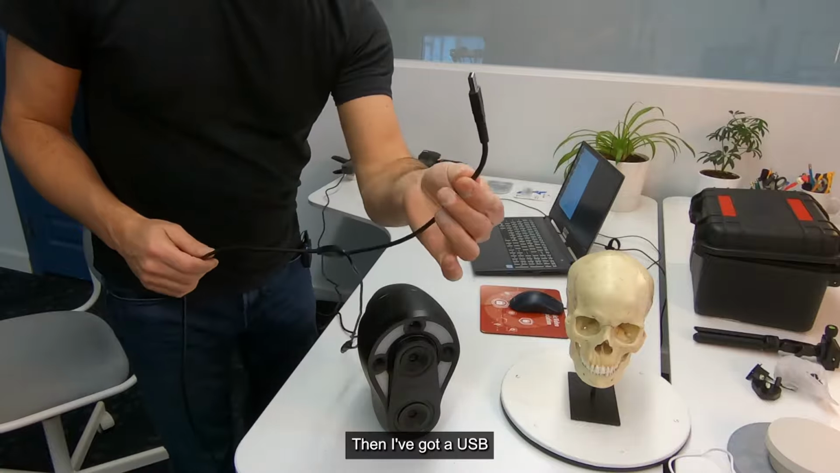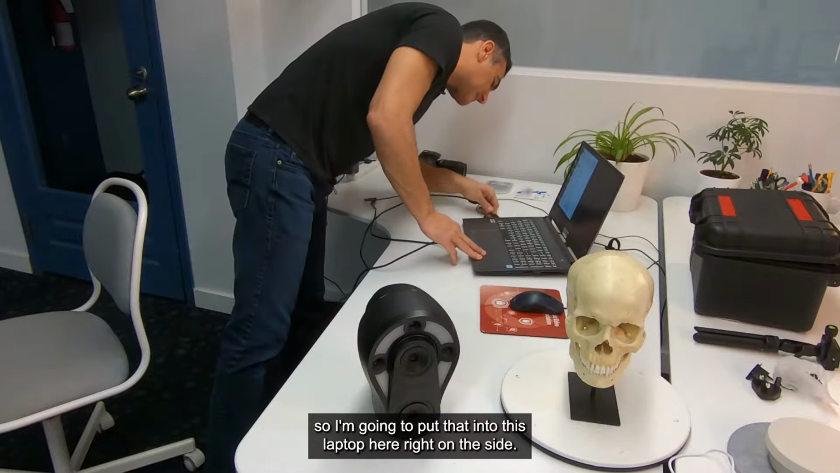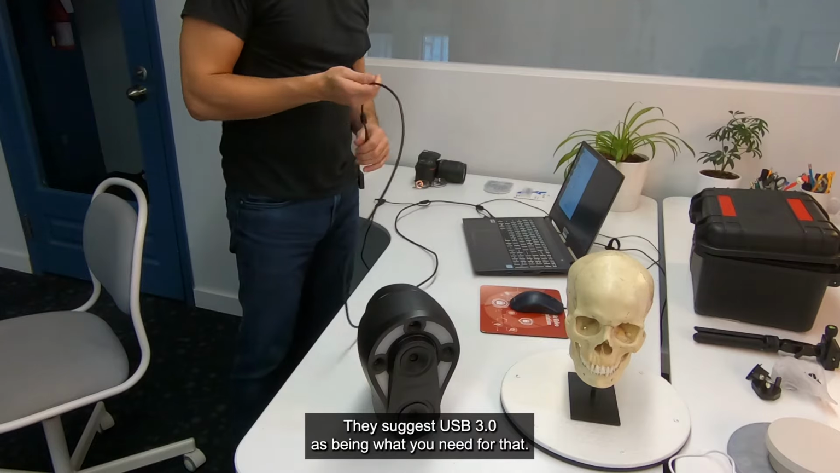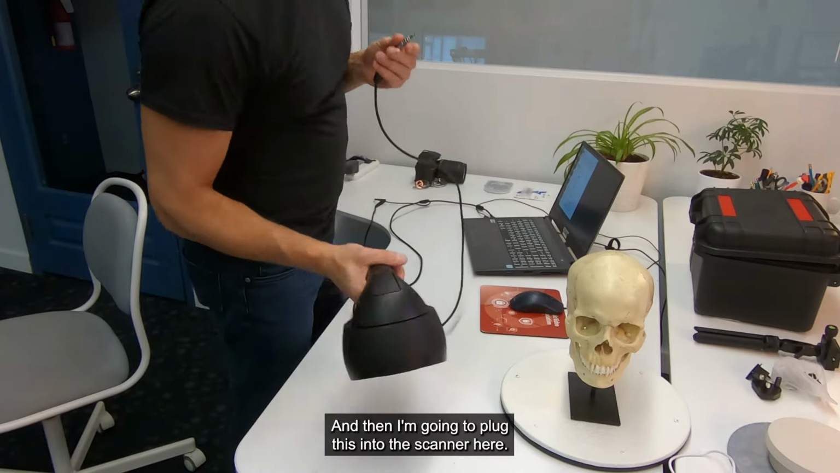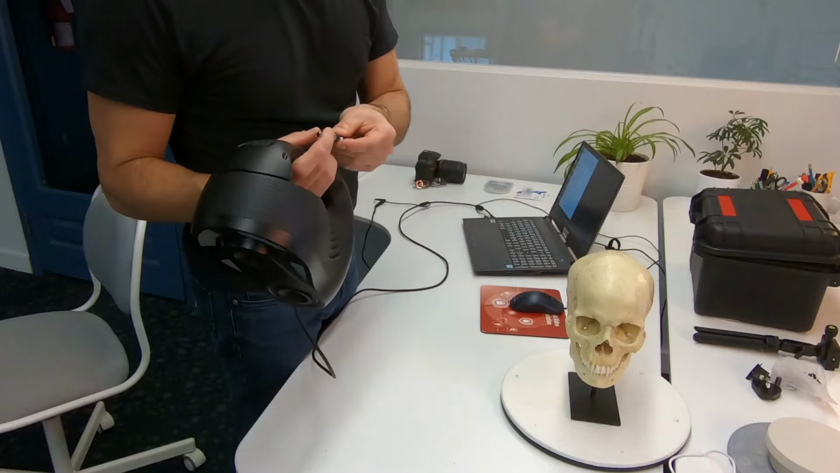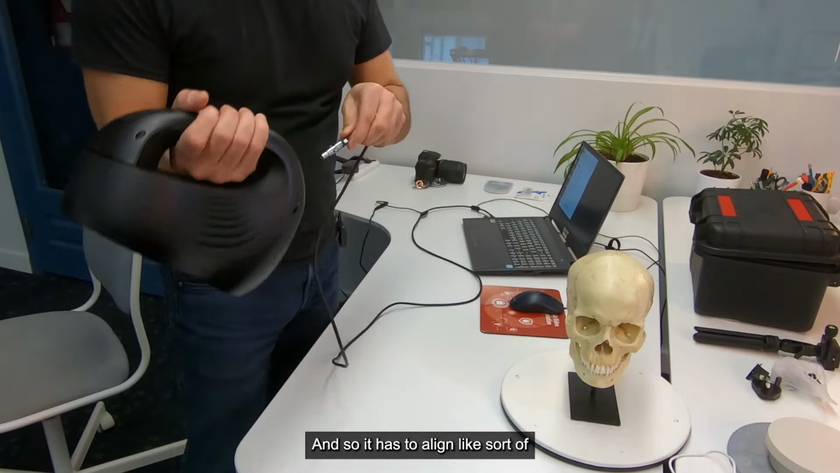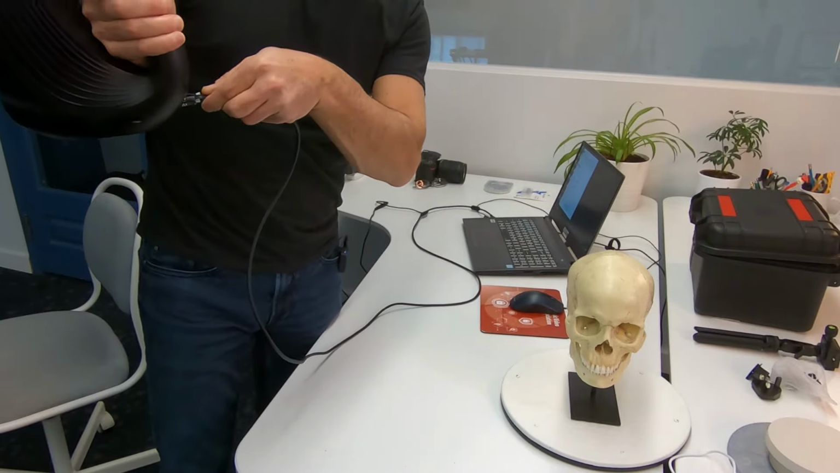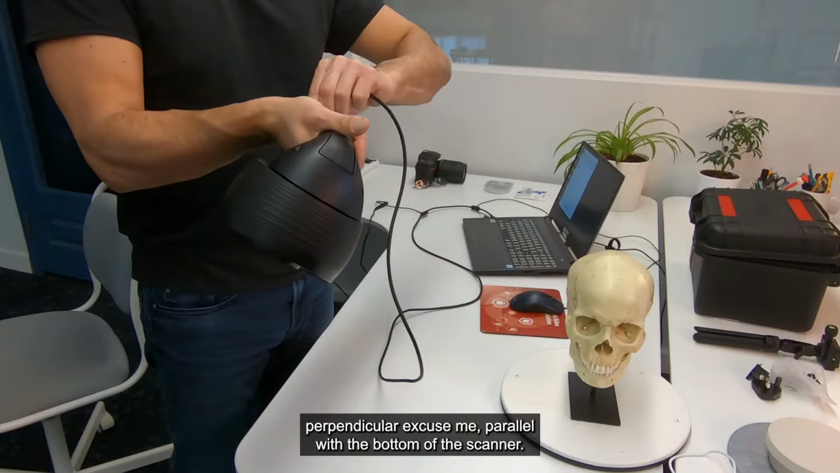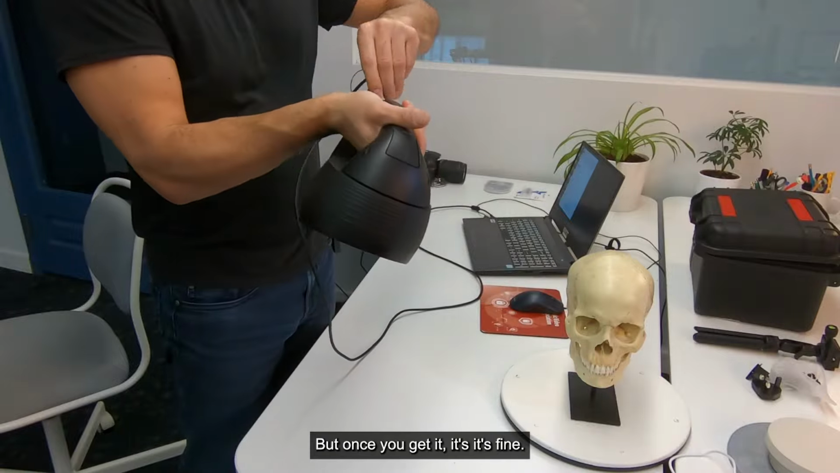Then I've got a USB connector there, so I'm going to put that into this laptop here right on the side. They suggest USB 3 as being what you need for that. And then I'm going to plug this into the scanner here. Now this only goes in a very specific way, and there's sort of two ears on either side of this connector, as you can see. And so it has to align like sort of in line, perpendicular, parallel with the bottom of the scanner. So I just got to find the right way, and then once I get it in there. This can be a little tricky, but once you get it, it's fine.